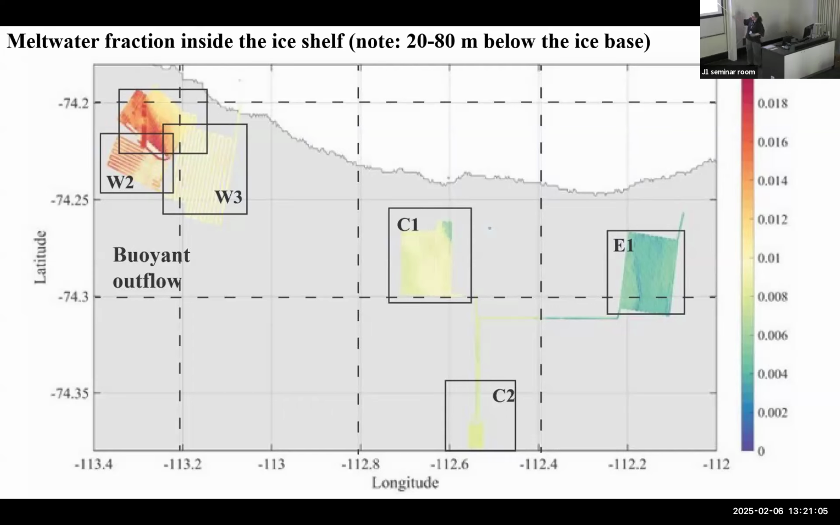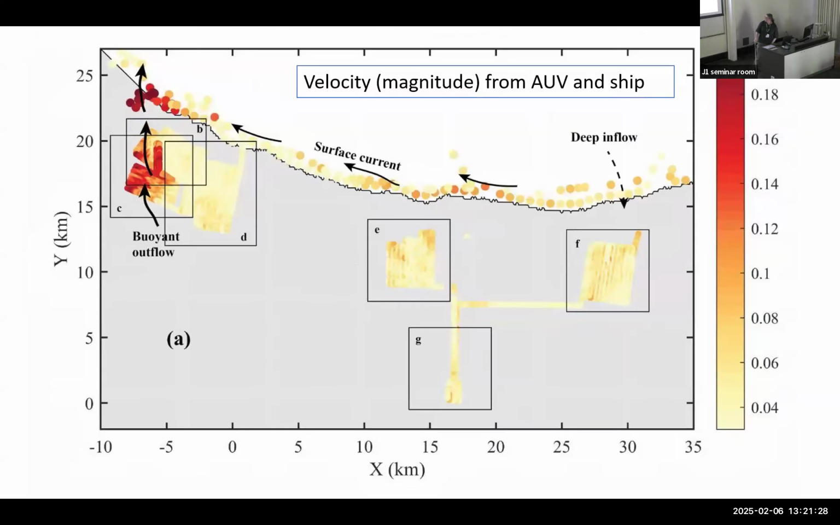So if you calculate how far you are from the grounding line, you can get the meltwater concentration. This plot is all quite near the ice. It shows low meltwater concentration here, medium here, and some quite high concentrations in the west where the outflow is. And this shows velocity near the vehicle.